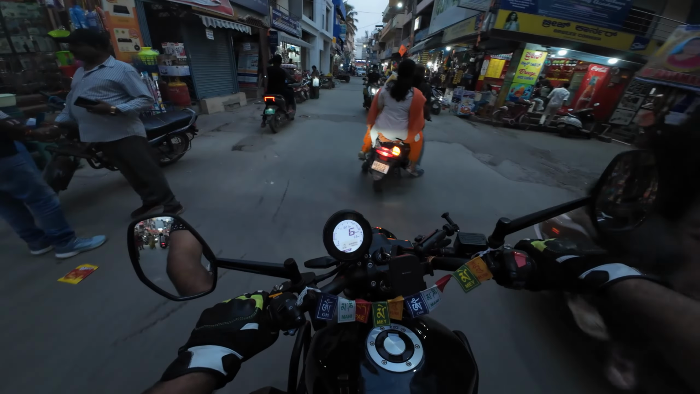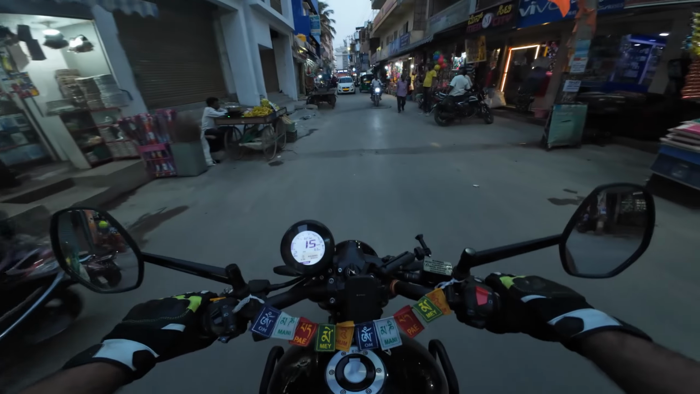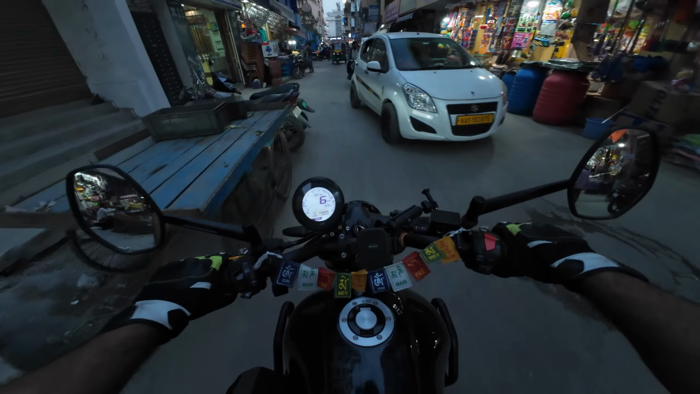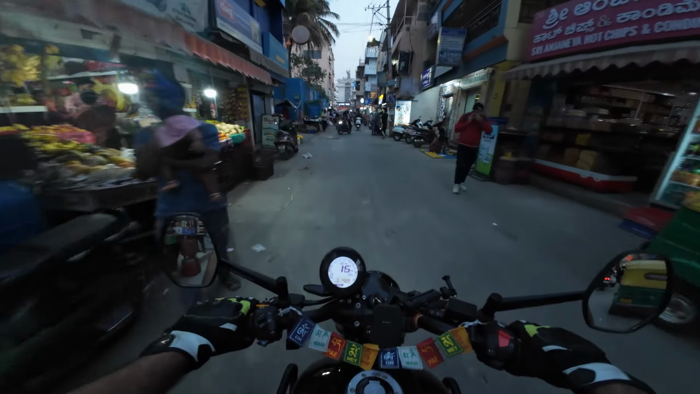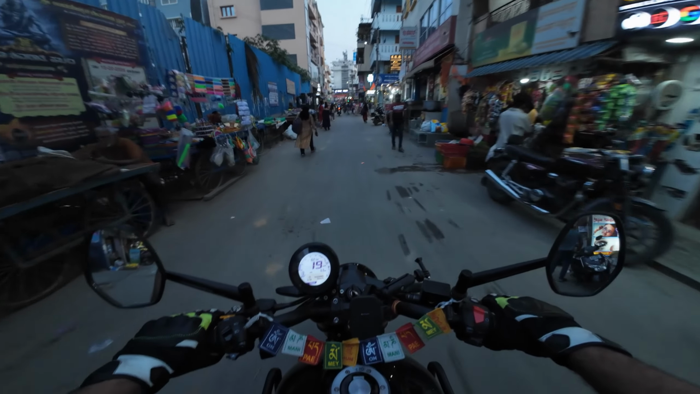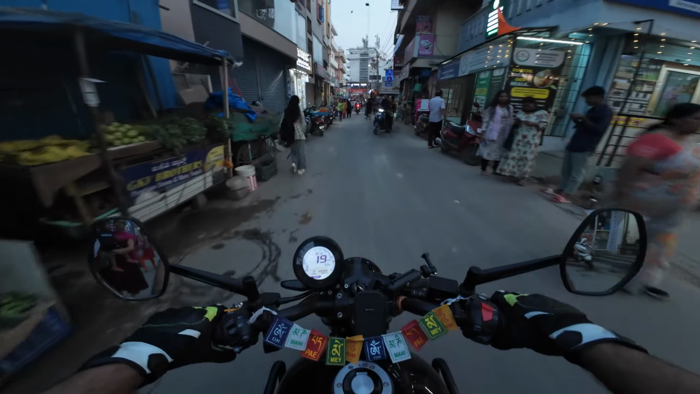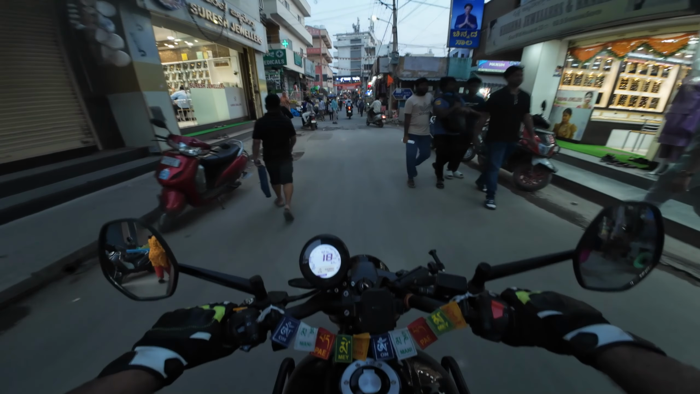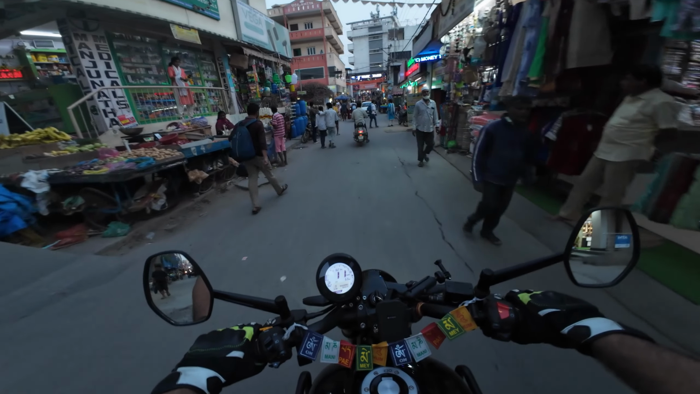I am happy with the bike for its value for money, but I am not happy with the bike which I have. So under 1.5 lakhs ex showroom, this is one of the best bikes. Till 1.6, 1.7 lakhs ex showroom also, this is one of the best bikes. But you have the option to purchase any other bike also, like under 2 lakhs ex showroom.